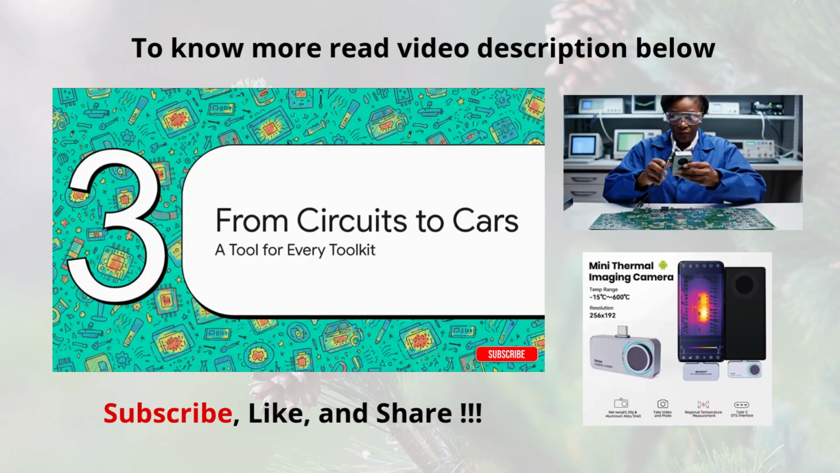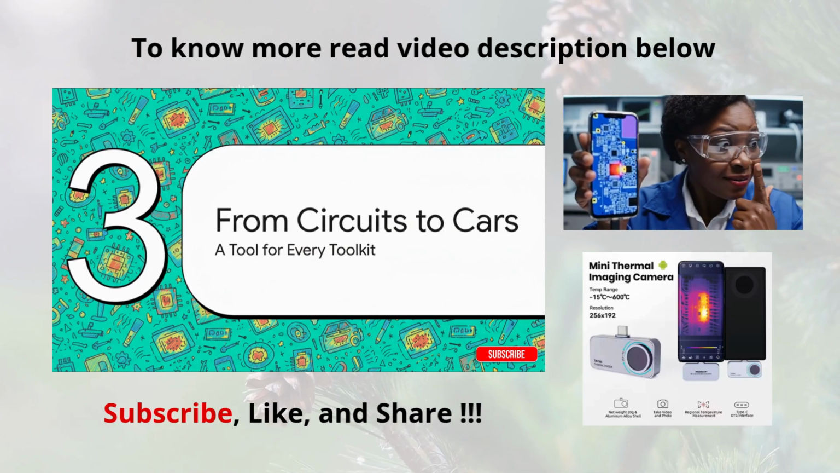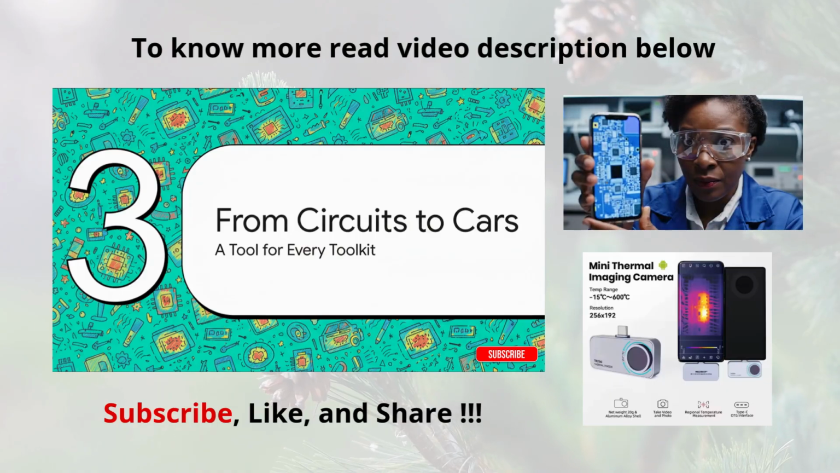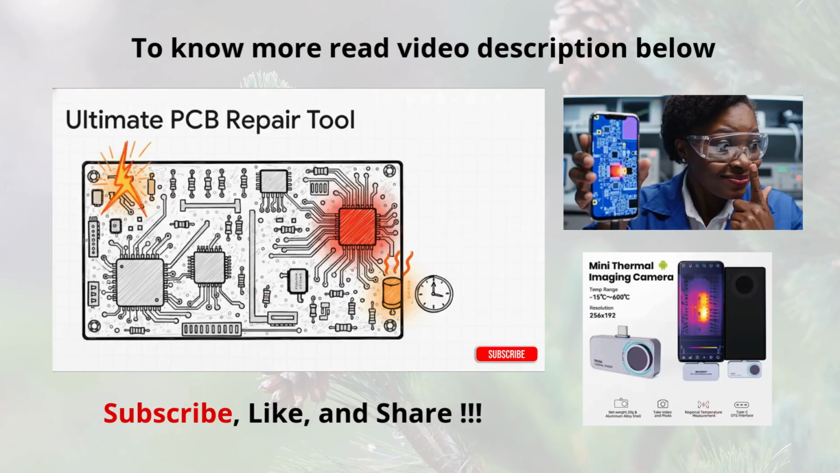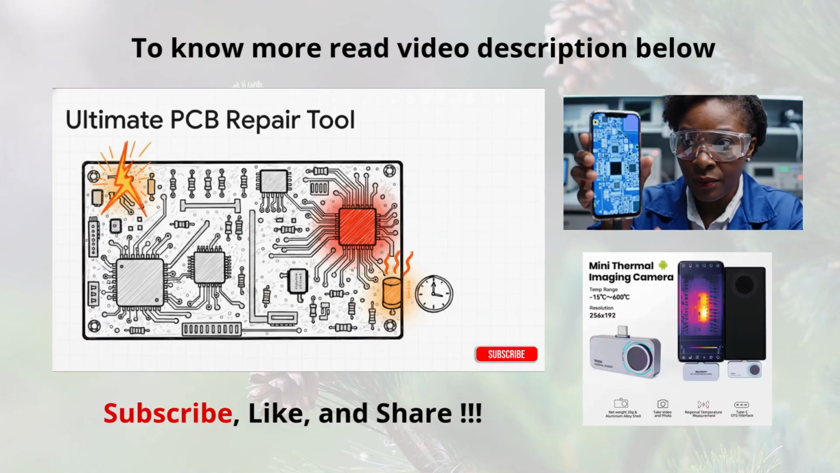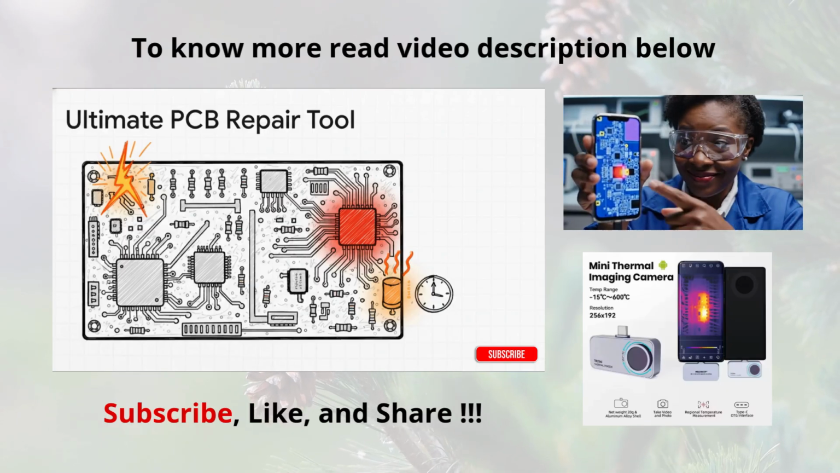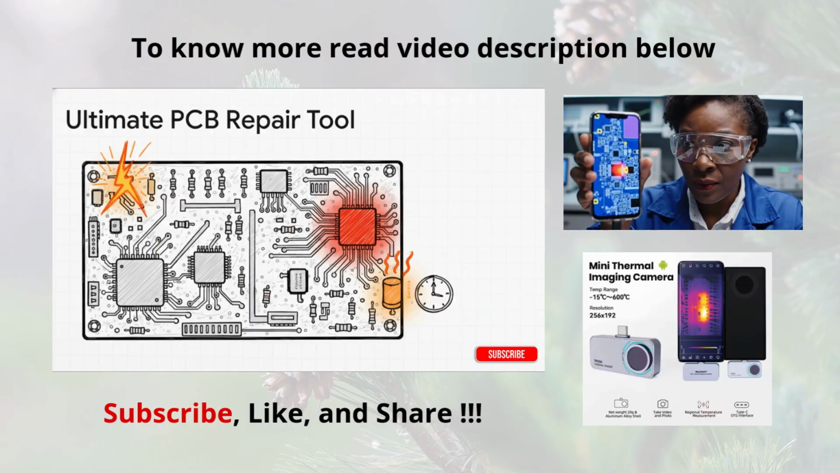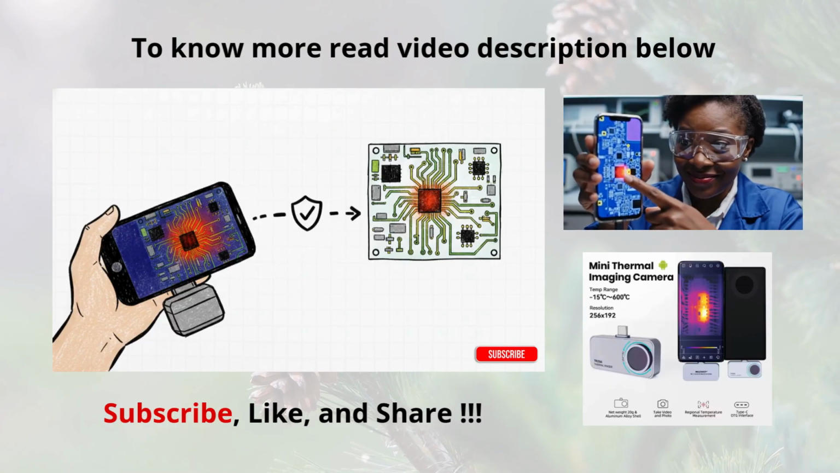So, now that we know how it works, let's get to the fun part. What can you actually do with this thing? Because while it's an amazing specialist tool, its uses are way broader than you might think. This is something for pretty much every toolkit. For anyone doing board-level repair, this is where it really shines. Instantly, you can see that telltale heat spike from a short circuit. You can spot a component that's starting to overheat long before it totally burns out. You can even watch the board over time to finally catch one of those super frustrating intermittent faults in the act.